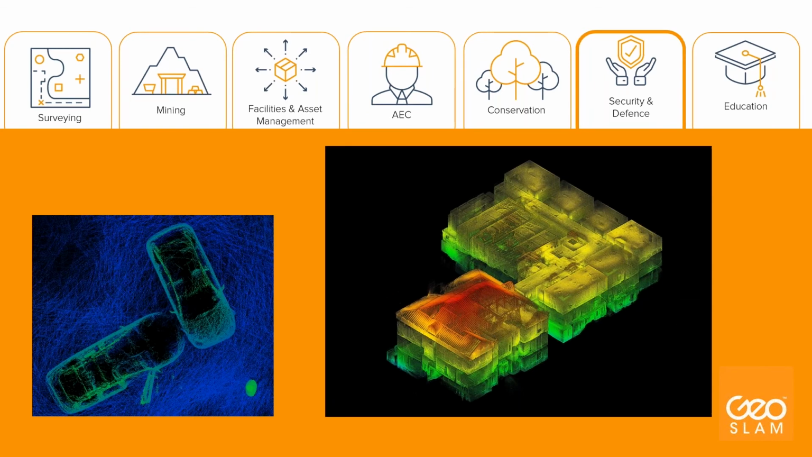In these times where we find ourselves now, the questions of security and defense are important. So we have clients working for the defense industry.